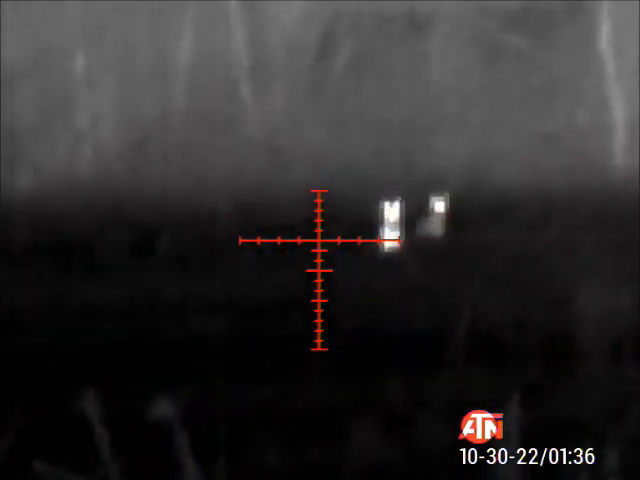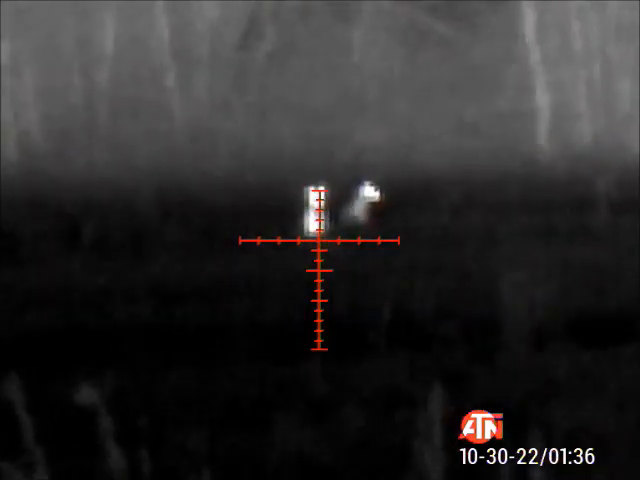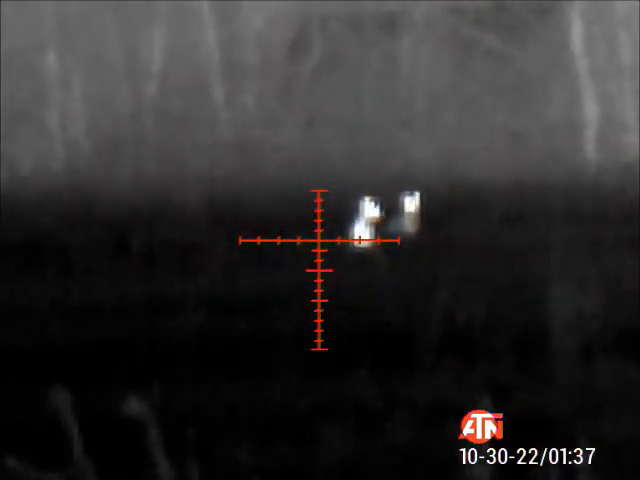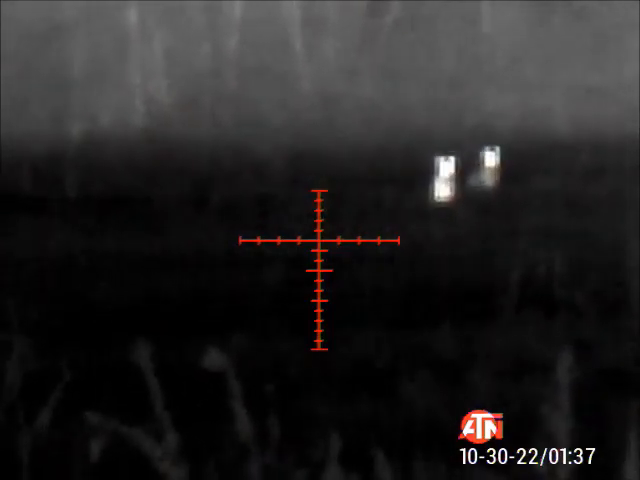So that's why there's a little bit of time here where these guys are just standing there kind of looking around. Basically it's just giving Brian time to try and scoot out of the field. Luckily it was foggy and dark, and he got back my way and into a safe spot without the coyotes running off, and the rest you'll see here coming up.